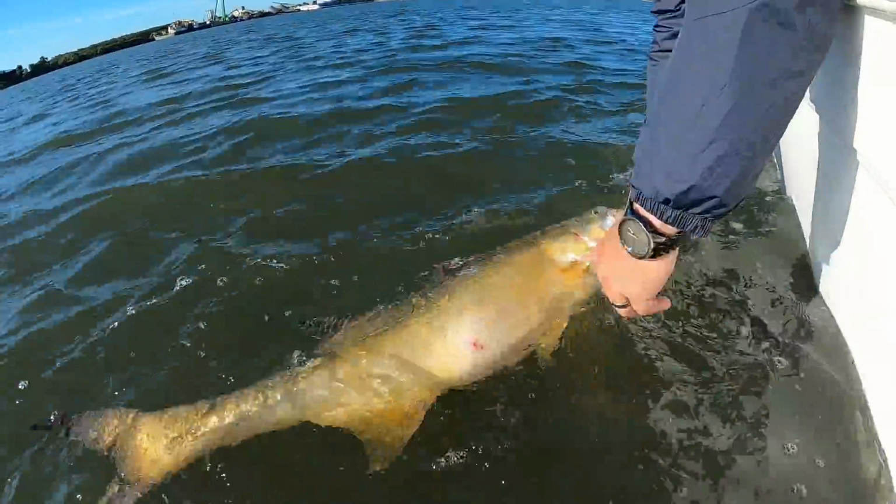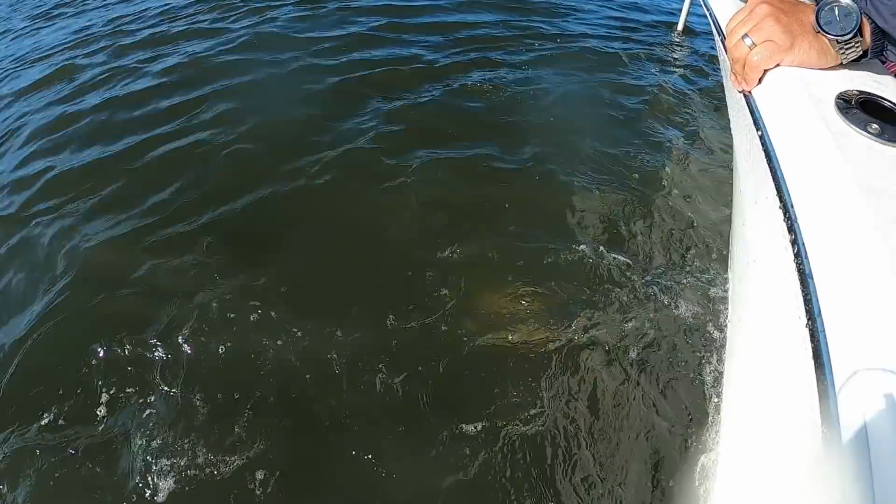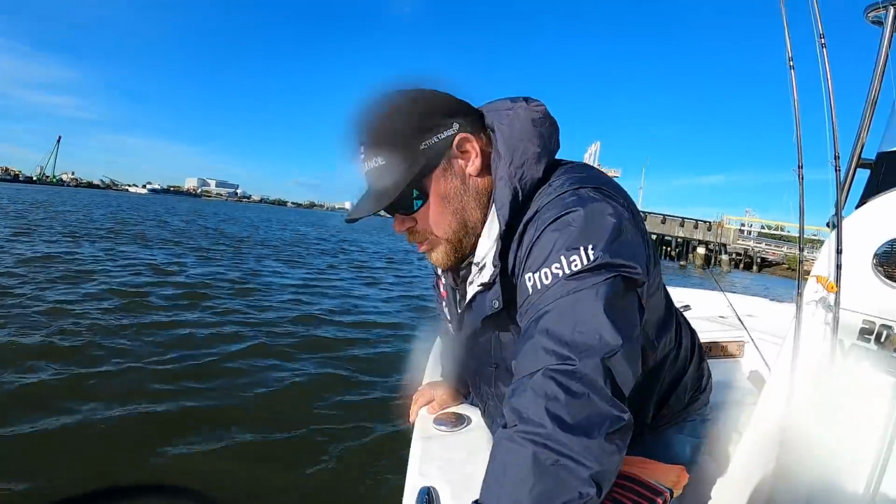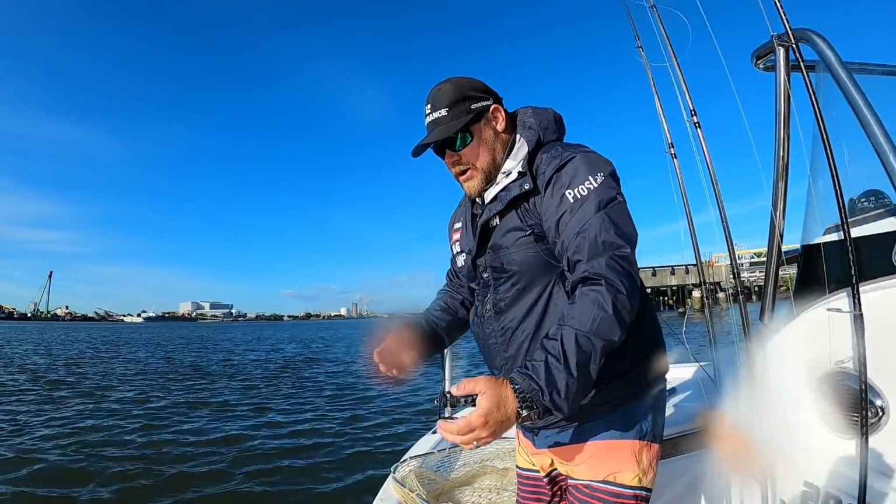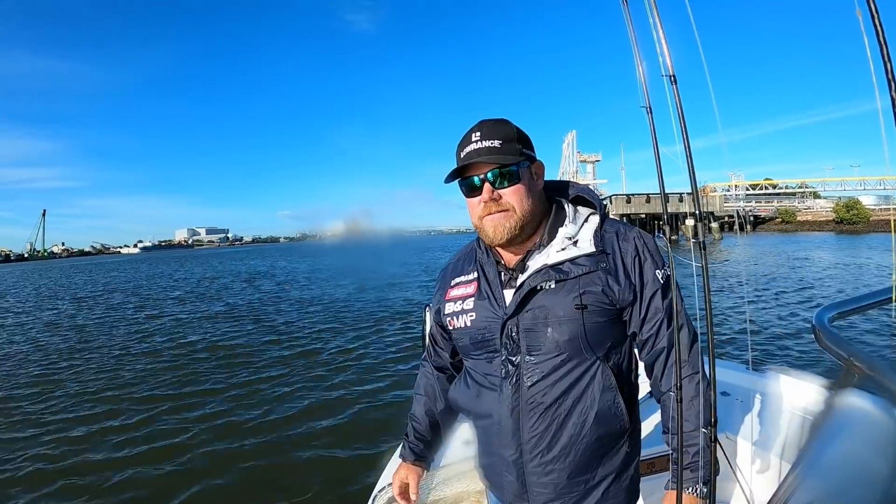Hopefully he's suffered only a bit of barotrauma. If you can ride them and let them get away under their own power like that, they'll swim away, which is always a good thing. So we've got one down. Let's see if we can tick a couple more off.